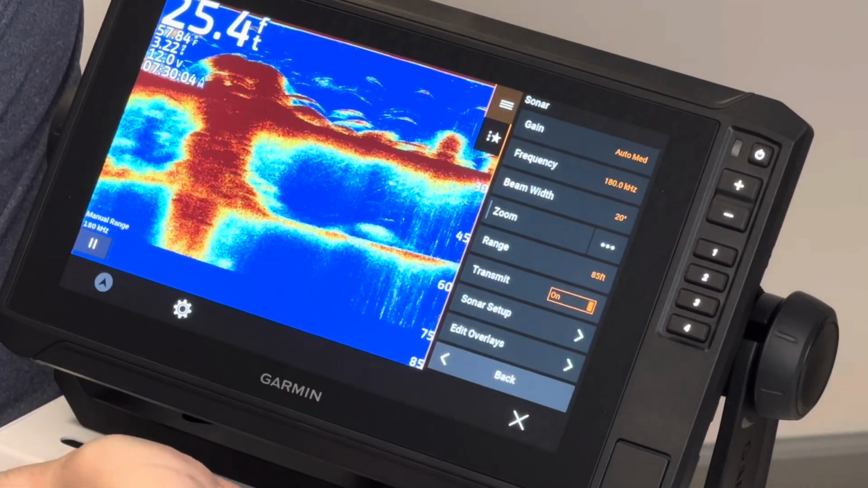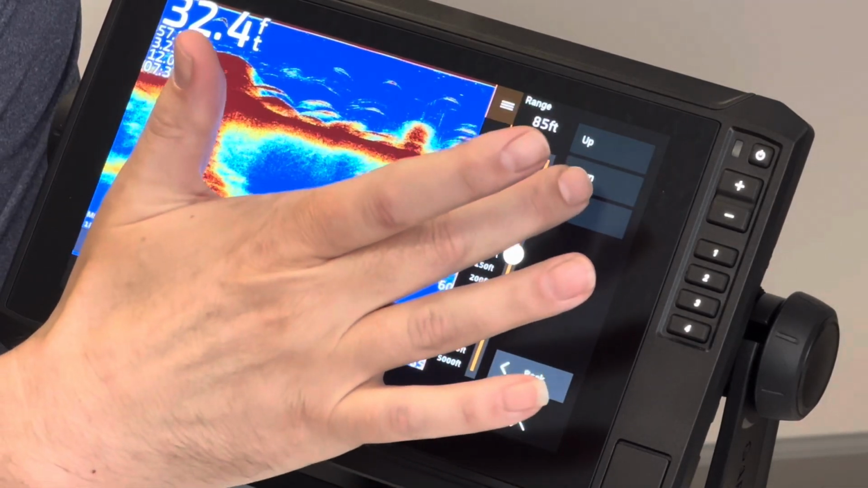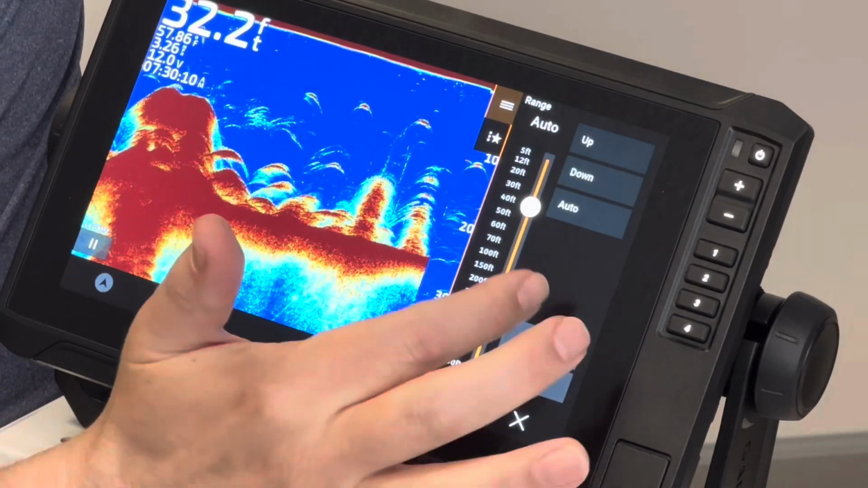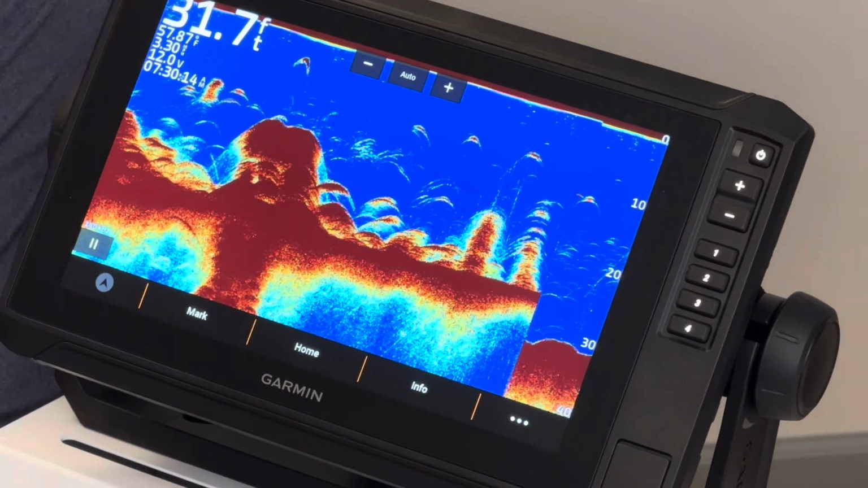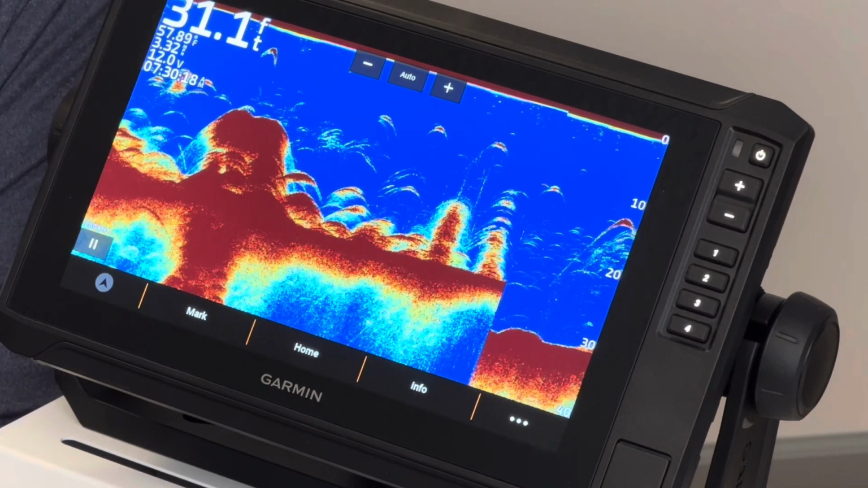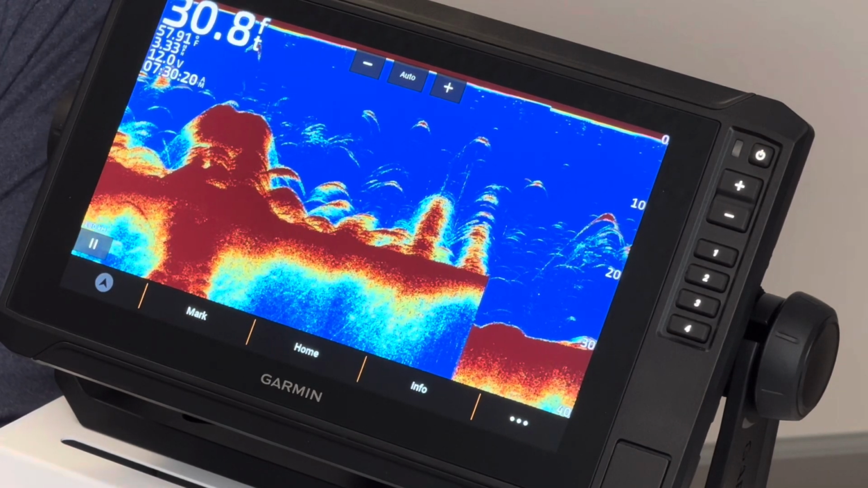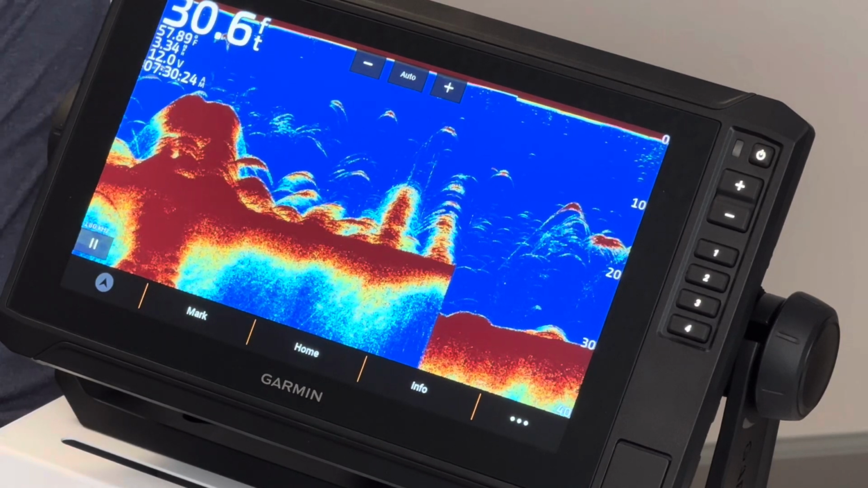by going back to the menu, going back to range, going back to auto, hitting done, and it should relaunch the algorithm in here that finds the depth, and it should allow you to recapture the bottom, thus clearing up the flashing depth issue.